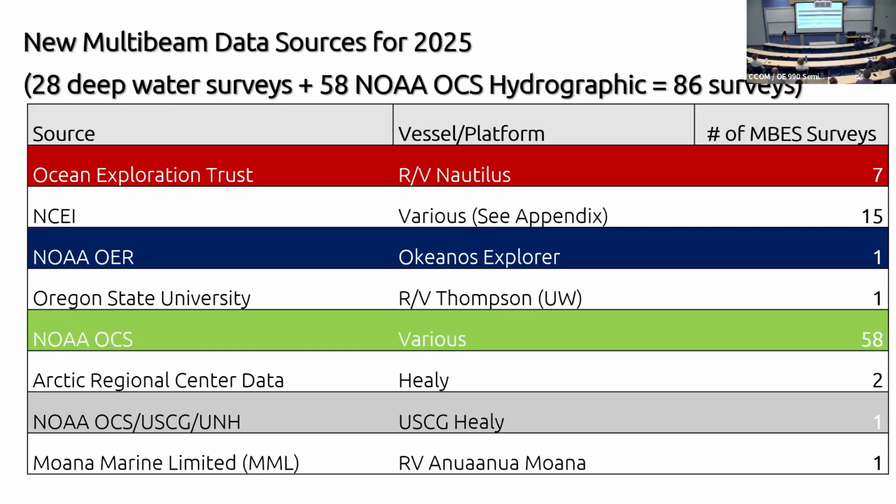As part of this, I'll just mention some of the big data sets we had in the 2025 grid. So 28 deep water surveys. We got 58 surveys from NOAA Office of Coast Survey. A lot of data was collected in Alaska, which is fantastic because that area has a lot of places that have not been mapped to modern standards. We also get a lot of data from the Nautilus and Ocean Exploration Trust. The Okeanos Explorer is wonderful because they provide lovely clean grids that we can put in lots of parts of the deep ocean in the Pacific right now.